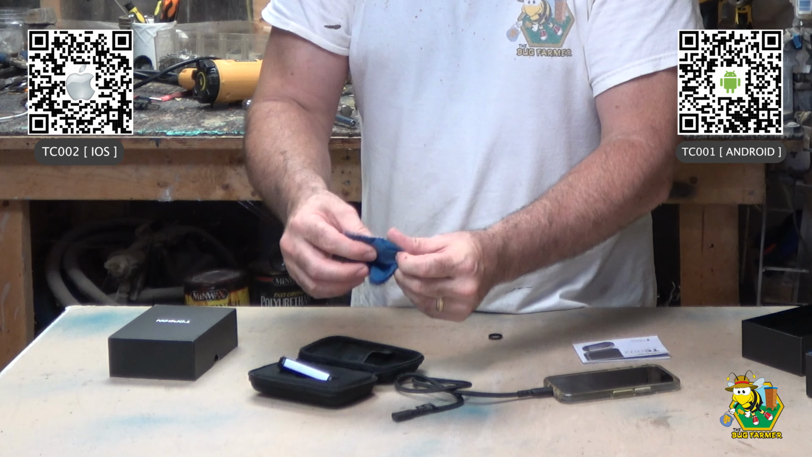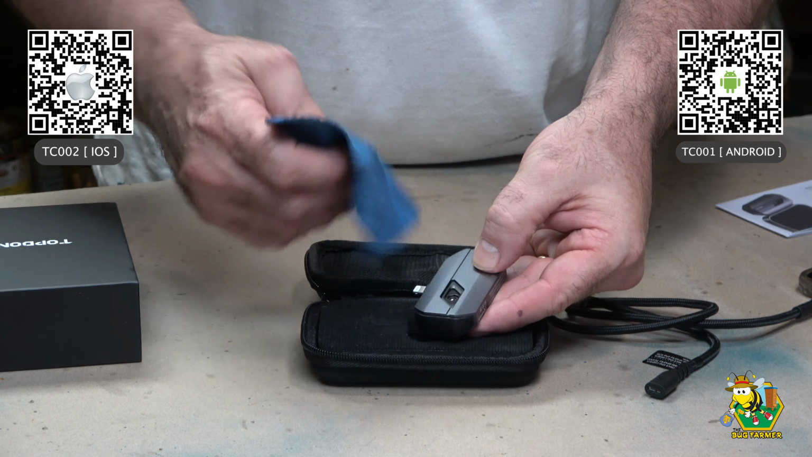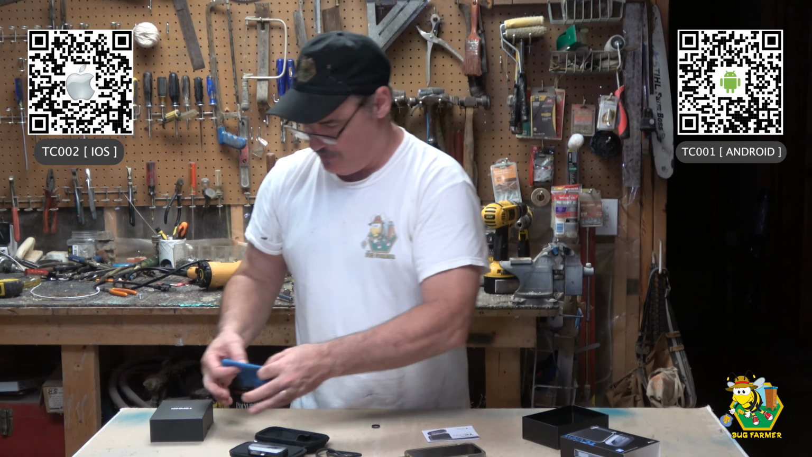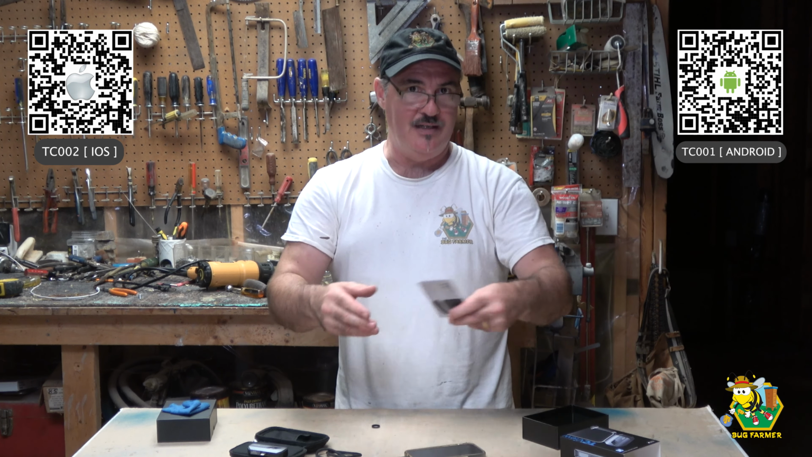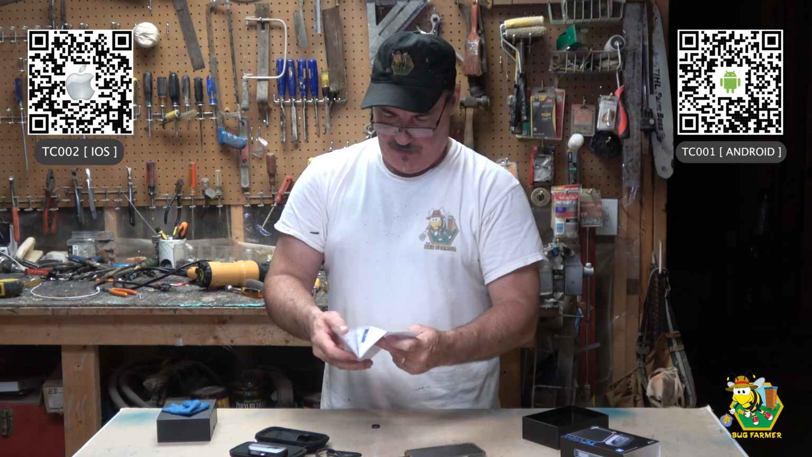Okay, we have a nice little cloth. I guess this is to wipe the lens. All right, well, the lens is not dirty yet, but we're going to make it dirty by the end of the day. Okay, let's get into the directions and see what it is that I'm supposed to do. I'm going to assume that I'm going to need some software on my phone. Let's open this up.